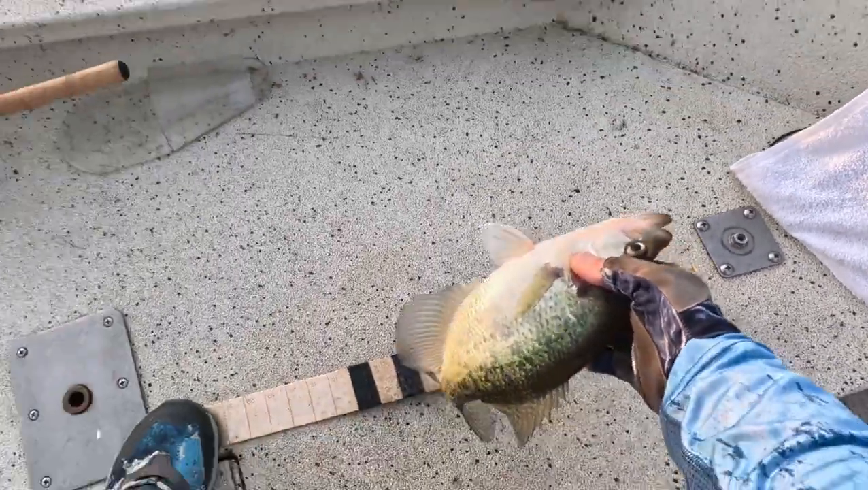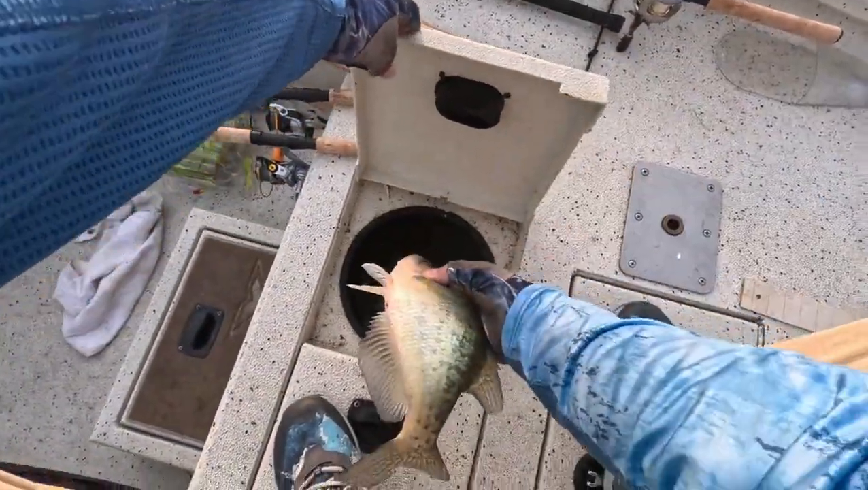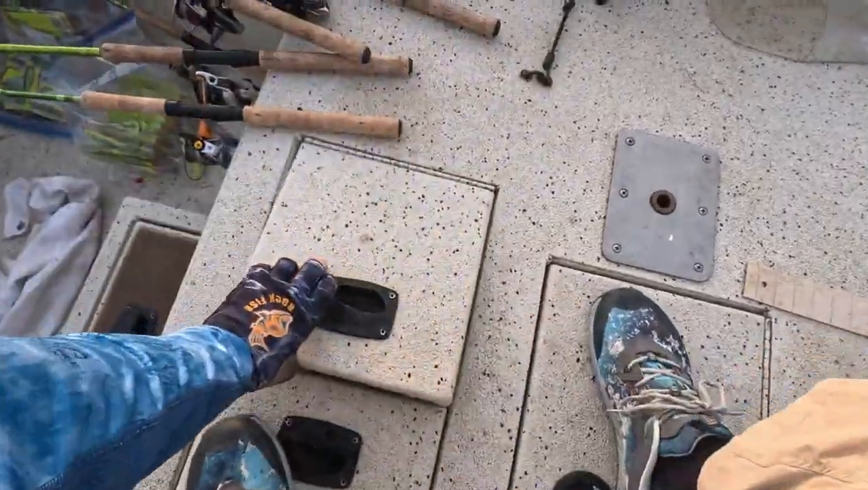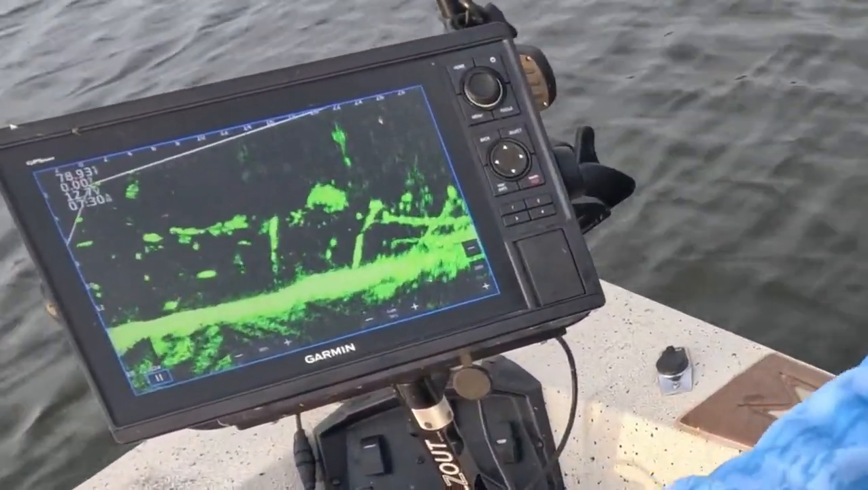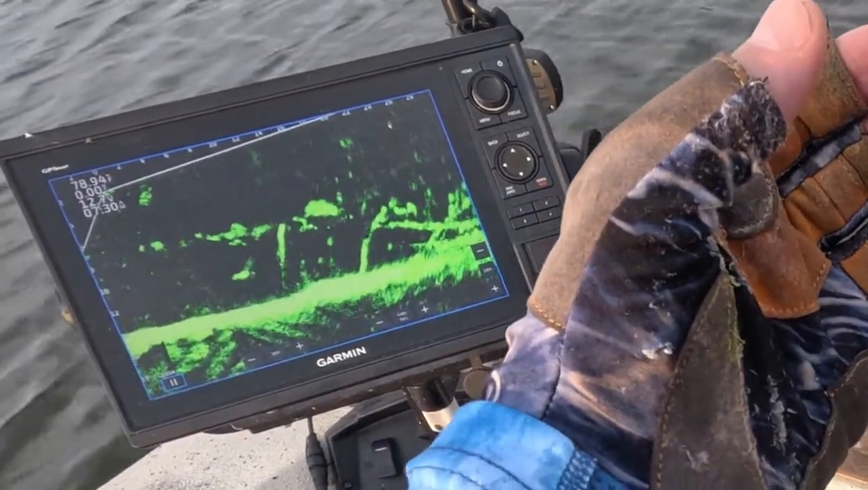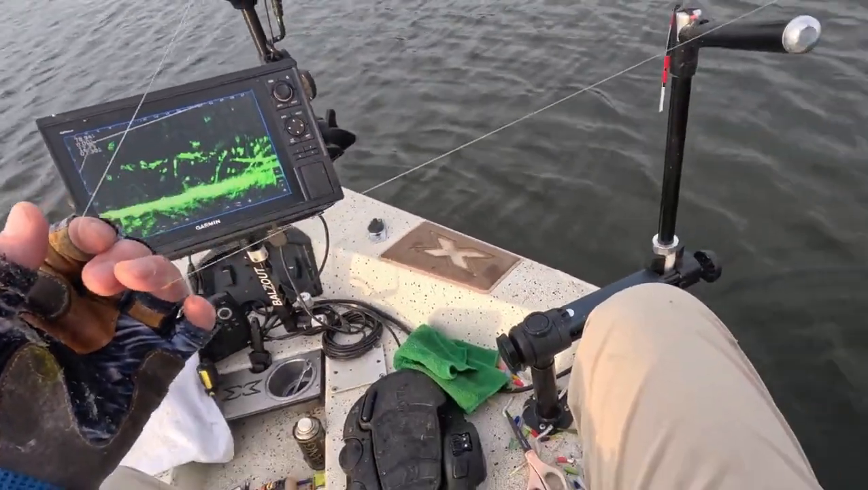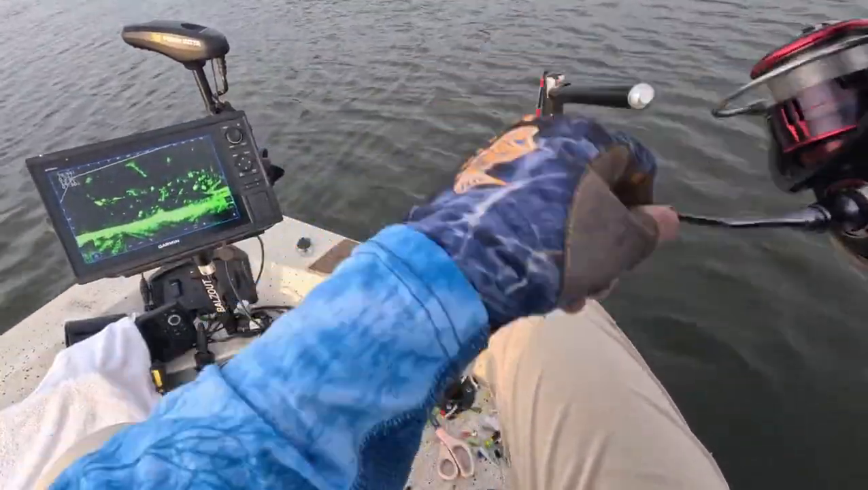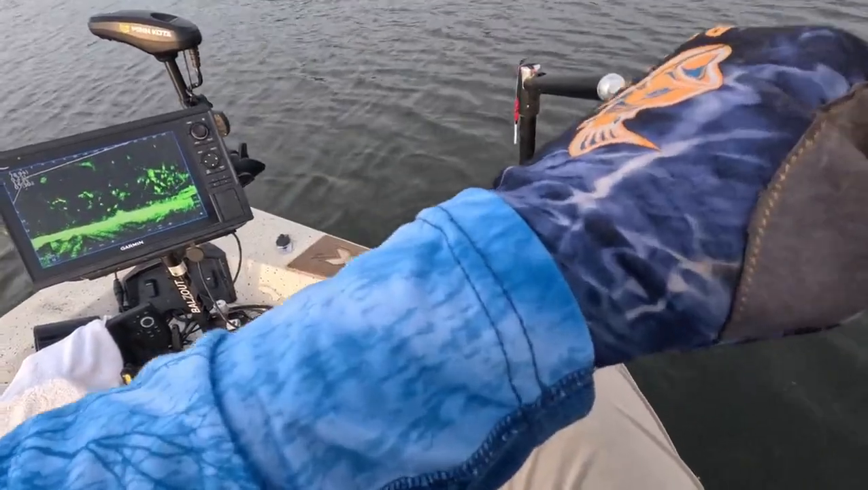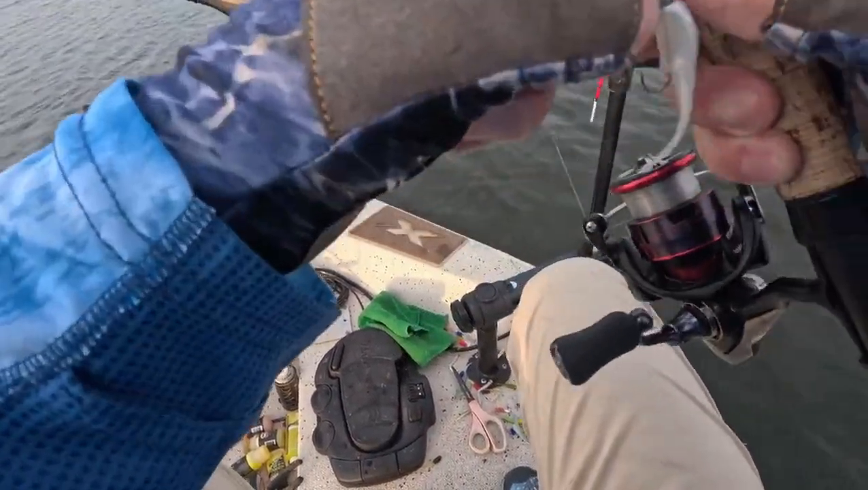That's a good 12 and a half inch white crappie. 12 and a half inch white. There you see the jig dropping down 20 something feet from the boat. Boom, one of them just hit it, but I missed it. And that happens. Always make sure to check your soft plastic. Make sure it's lined up on the hook right.